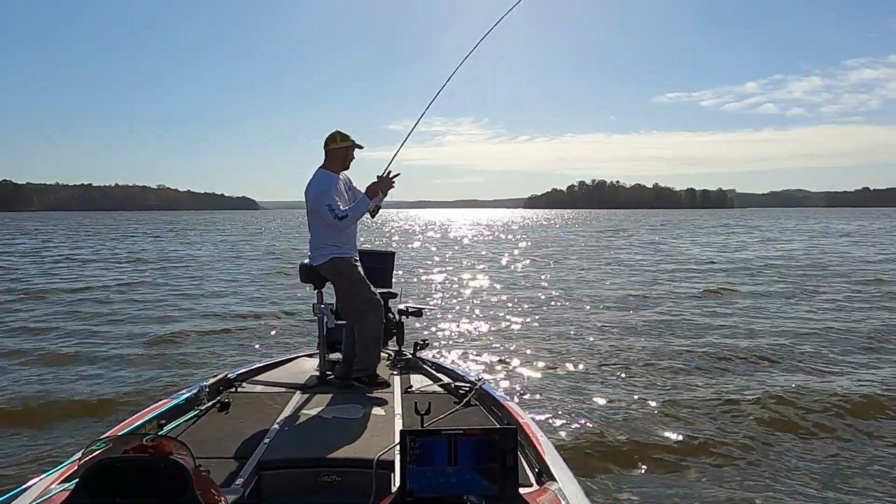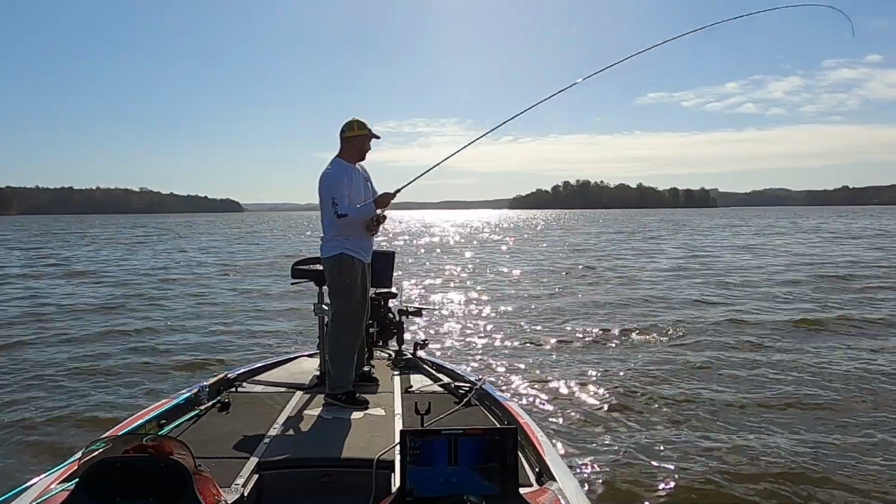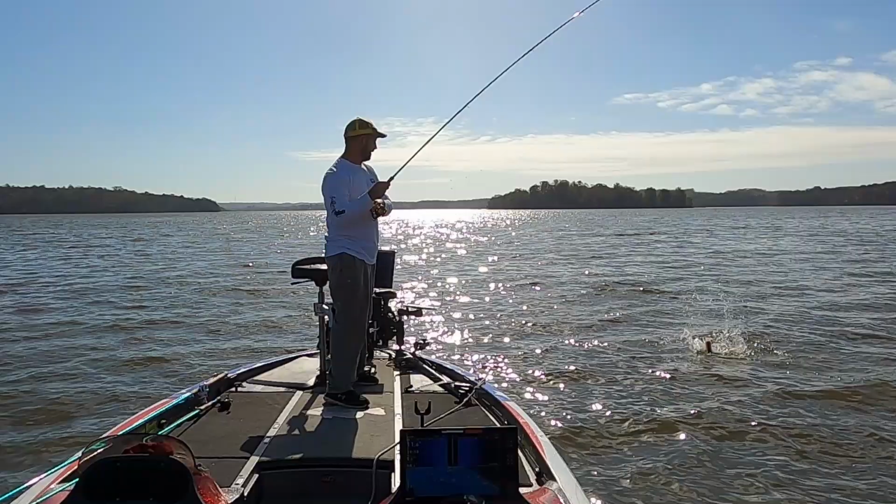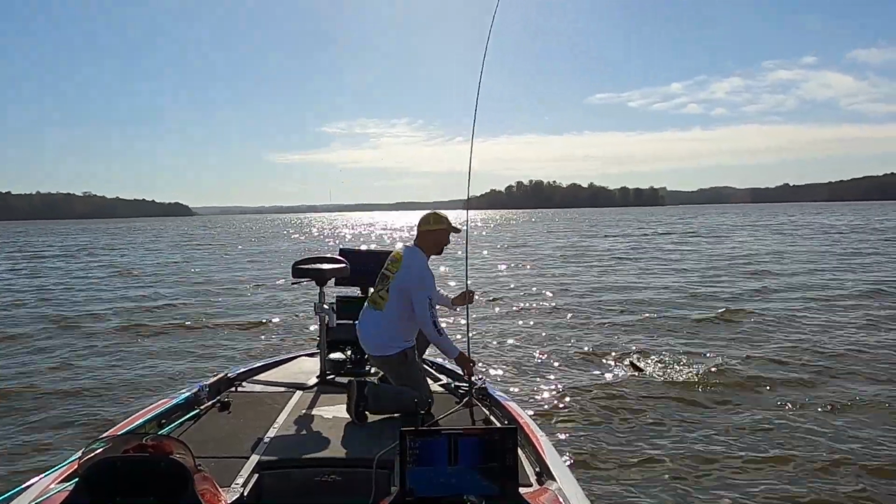Some of these fish are stubborn. You have to present the bait to them multiple times to get them to bite. Good gracious. I really need to get my net out.